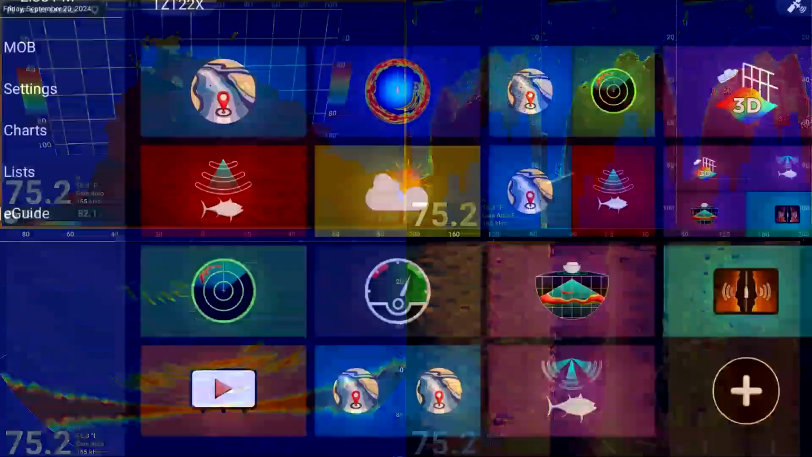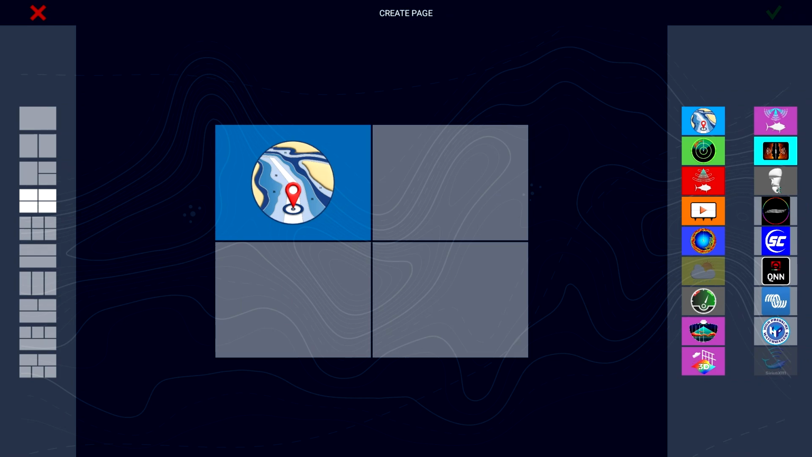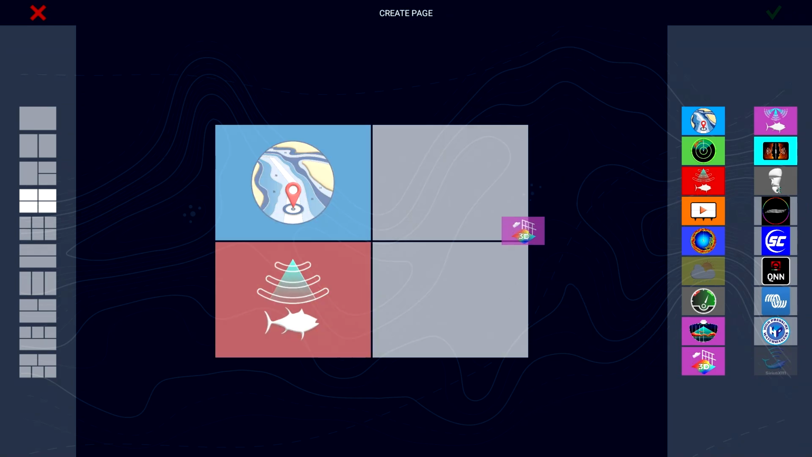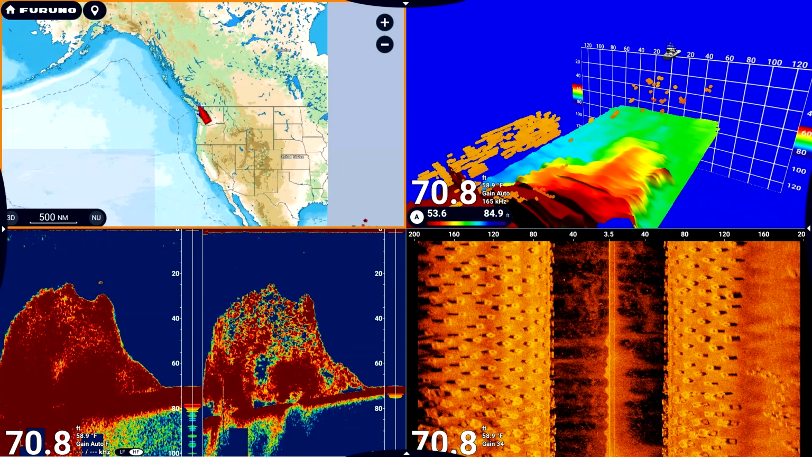So the nice thing about any XL MFD especially is that you can have 4 individual presentations here. One could be your chart, your radar. One could be the bottom, the traditional built-in bottom fish finder, single element, the DFF3D, and the chirp side scan. So you can have 3 different sounder functions going on at the same time.